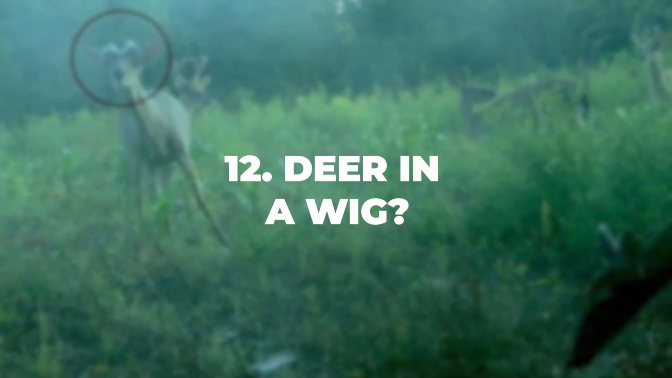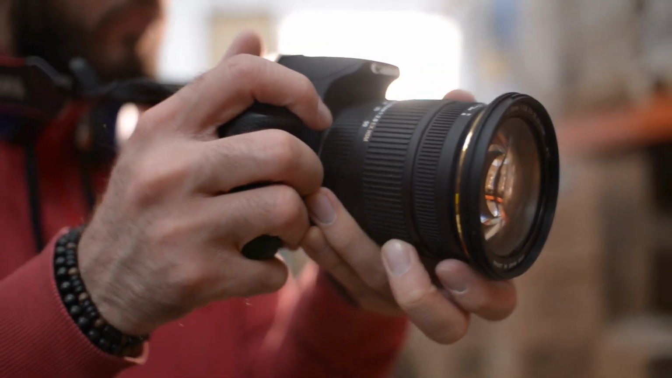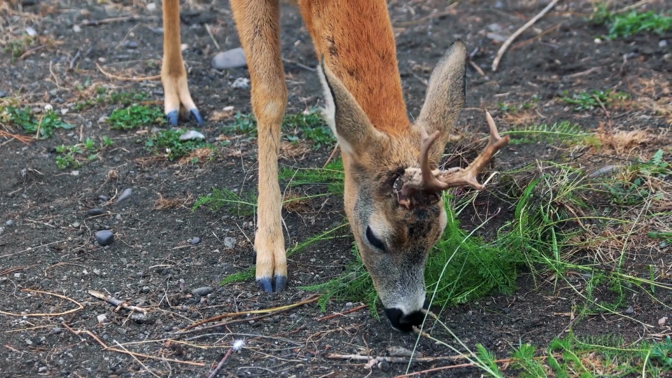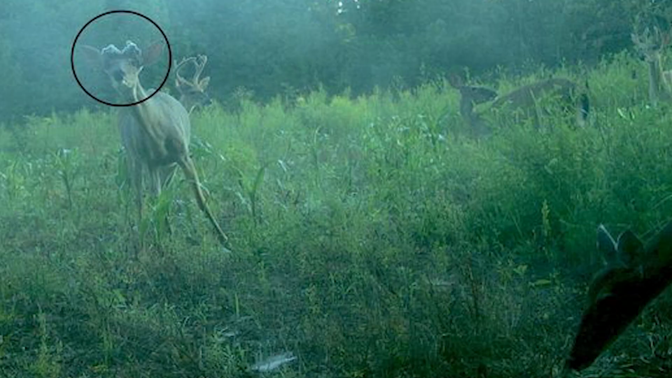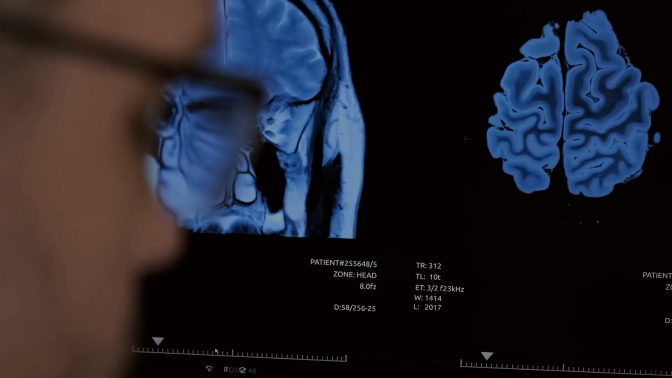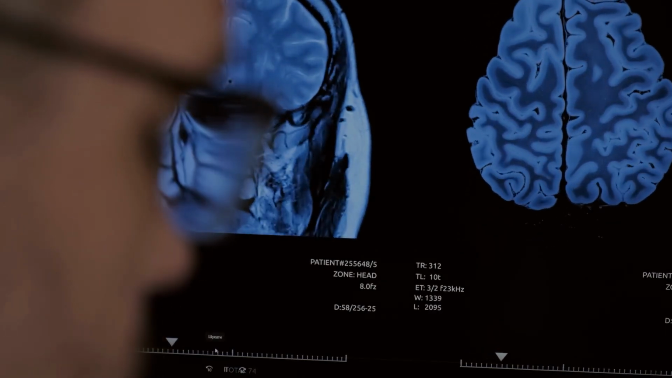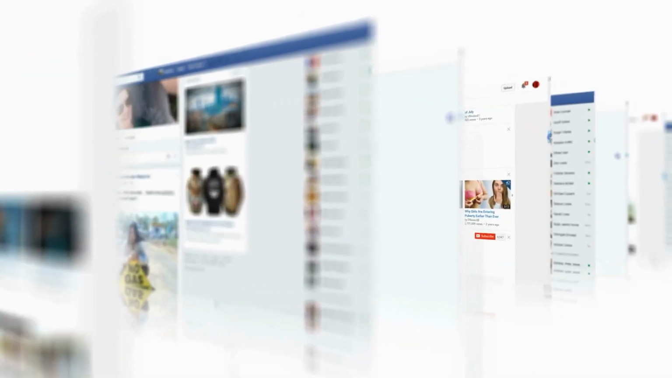Number 12, deer in a wig? This next photo is going to leave you with a lot of questions. And unfortunately, no, this is not a deer in a wig. This strange buck was spotted in January of 2020 roaming the woods. It looks almost like a bad wig on a deer, but is actually a buck suffering from a medical condition known as antleroma. This was first posted to the North Carolina Candid Critters Facebook page via Charlotte Observer.